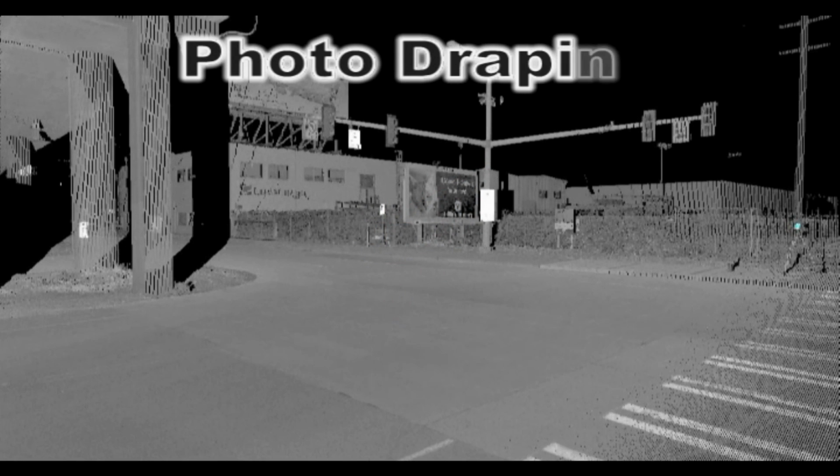Photo draping. Photographs collected at the time and location of the scans can be used to generate a photorealistic texture map for the point cloud, providing a more detailed and easily recognizable image of the site. This is helpful in relating the point cloud to the physical site and provides a visual aid for processing the